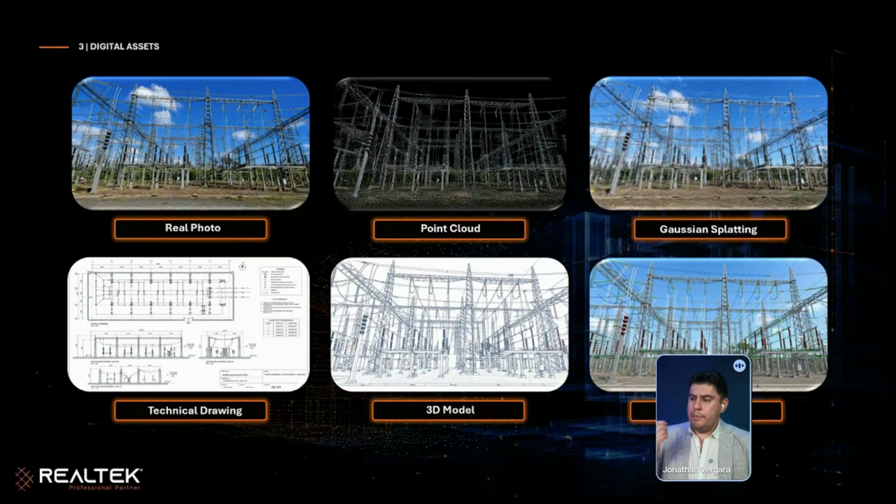The same as in the past, I present in this presentation the electrical substation. Here a real photo of that electrical substation, but we have the point cloud, the Gaussian Splatting, the technical drawing, 3D model, and BIM model. We give our customer everything to use in any step of a project.